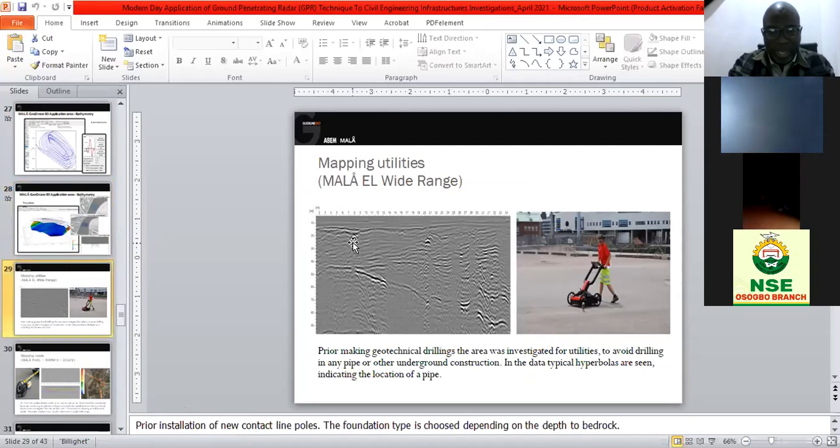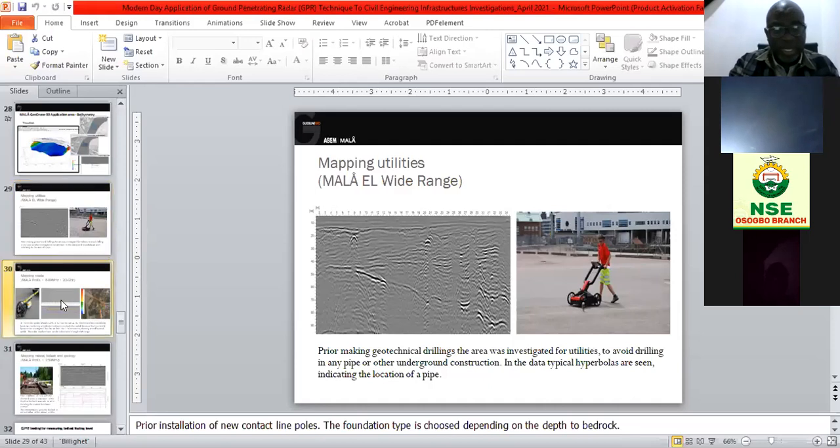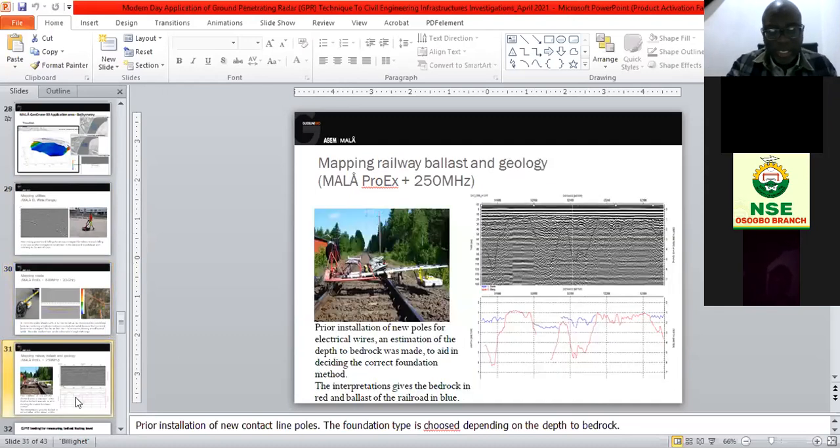And this is also another example of mapping utilities. You can see here, from what I've shown, that a pipe is buried at this location, a pipe buried at this location. You can map the utilities. You can see the layers of the soil that are dipping in such an environment. This is also another example of Mala ProEx equipment that is attached to a vehicle that is used in a built-up area. The beauty of it, don't forget I said, is that it is a non-invasive technique. In an area that is built up, you can effectively use it without disturbing the materials or the resources that are there.